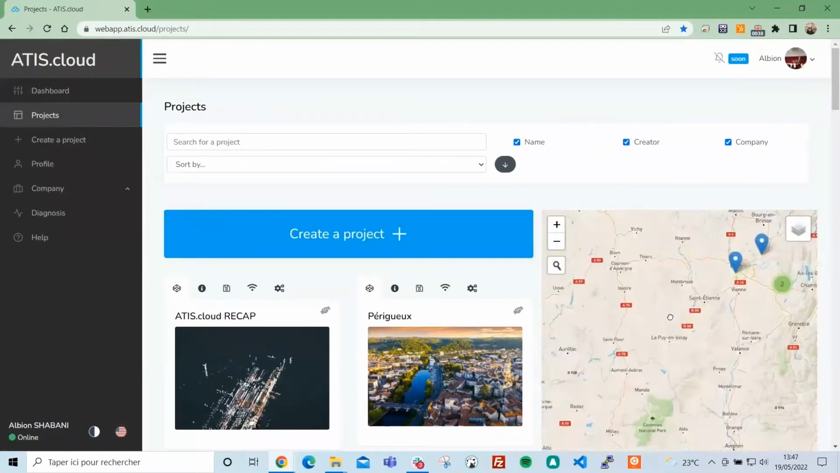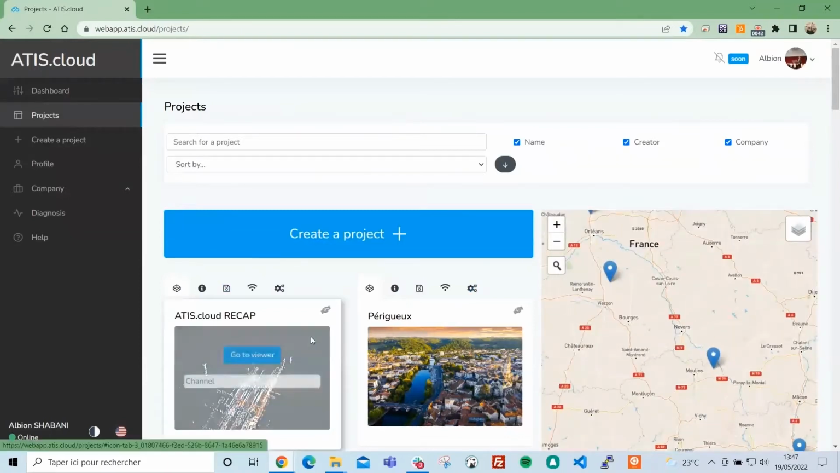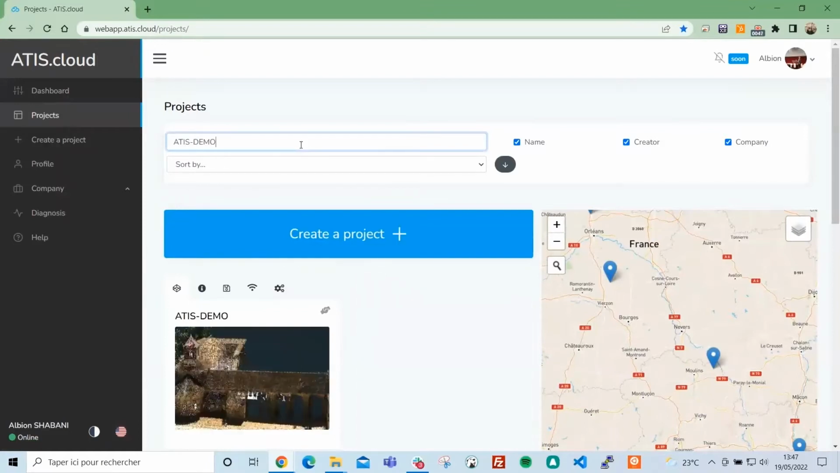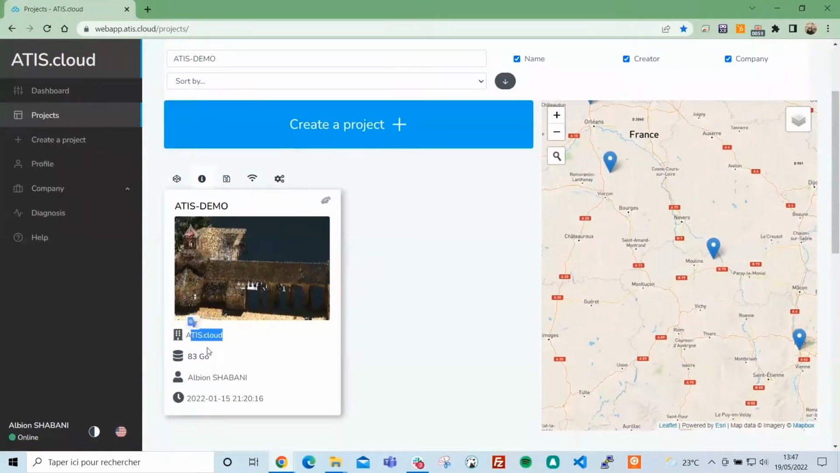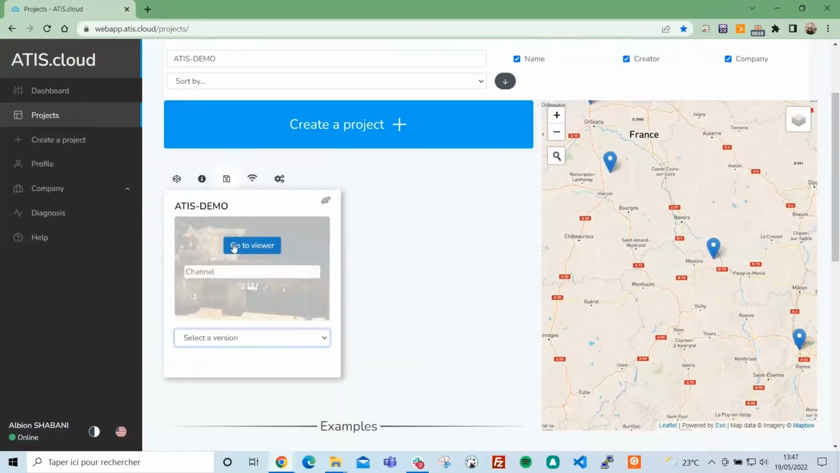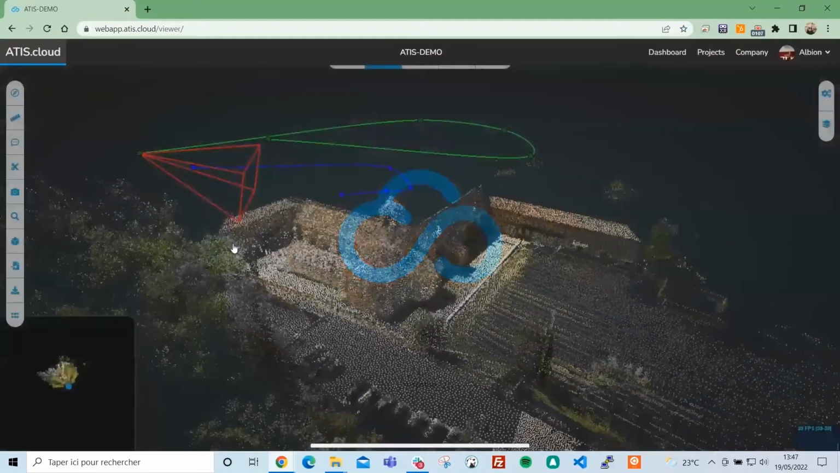From the window projects, you also have the map where you can access your projects. You can also search with different filters to access your project. In our case, we're going to open a project of 83 gigabytes, which was done with a Faro Focus. You can see the list, because on ATIS.cloud, everything that you do, you can save as a version. By default, when you open a project, you'll be accessing the latest one.